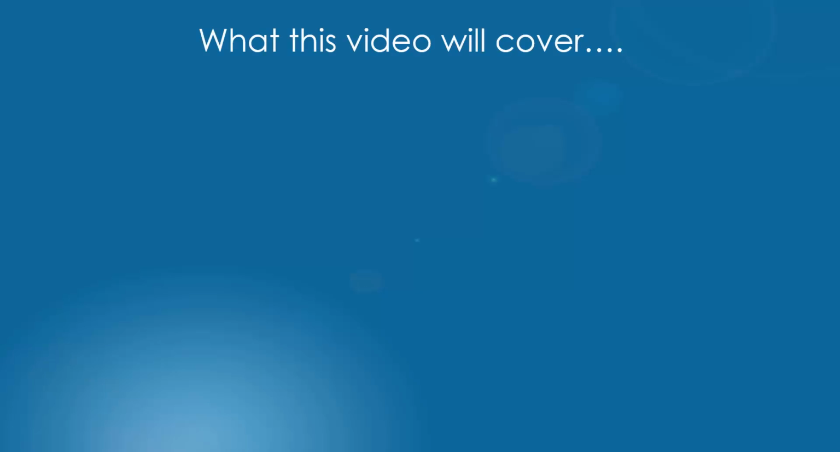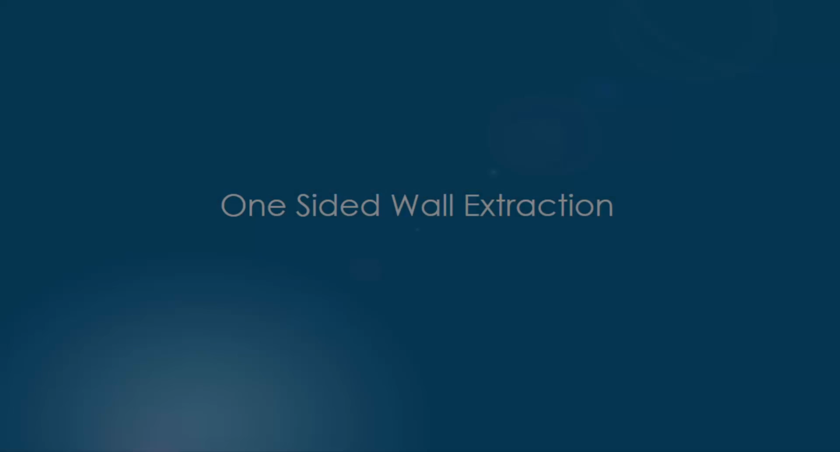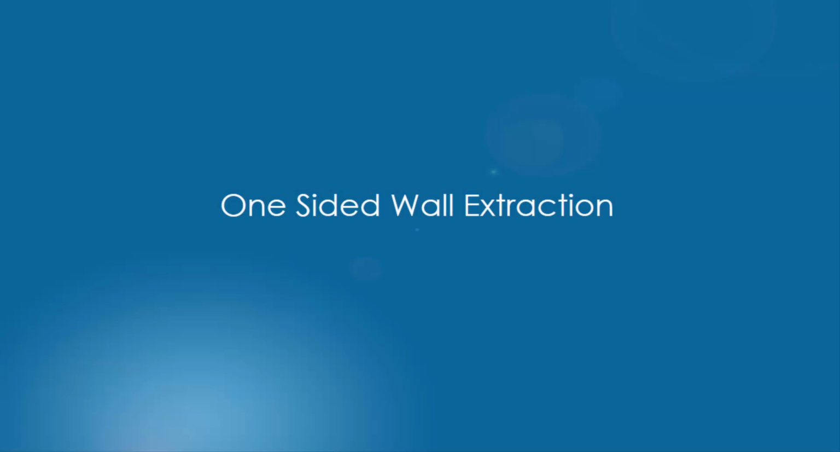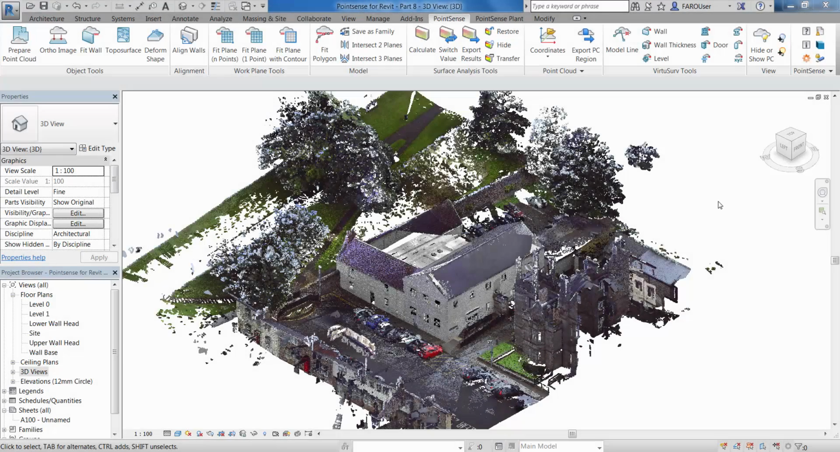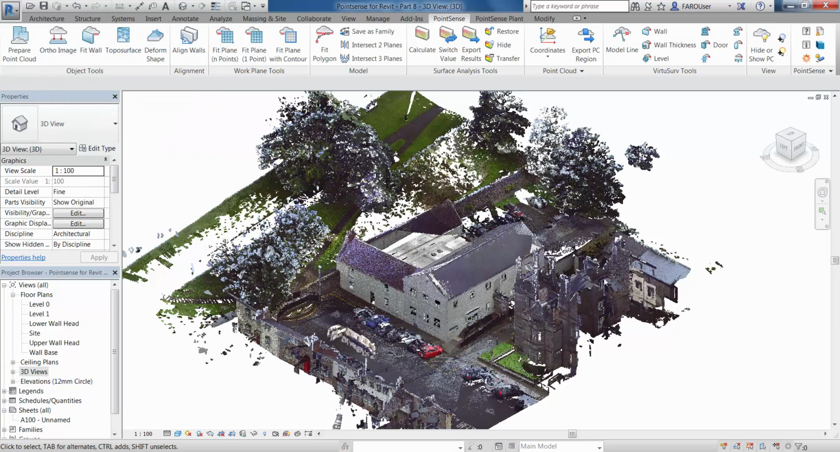In this video we're going to be looking at the new one-sided wall extraction feature inside Pointsense Revit 17, the Fit Polygon to a Scan Profile tool, and the Same as Family tool in relation to wall sweeps. So I'm just going to quickly show you the version of Pointsense Revit that I'm currently running, so you know whether to expect these features in your version of the software.